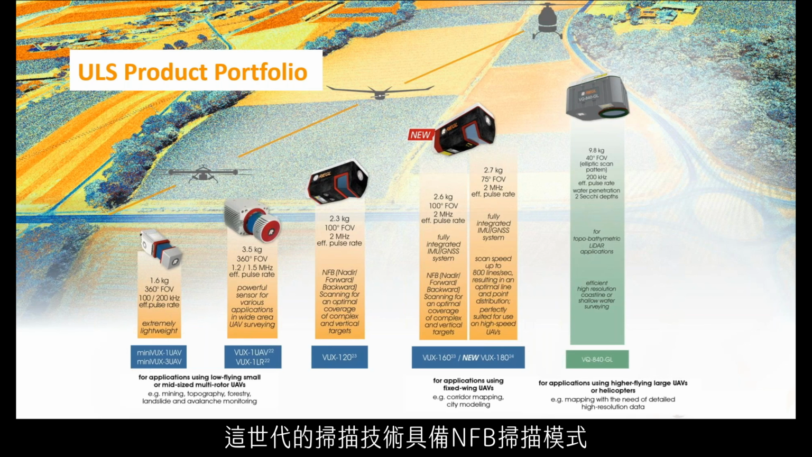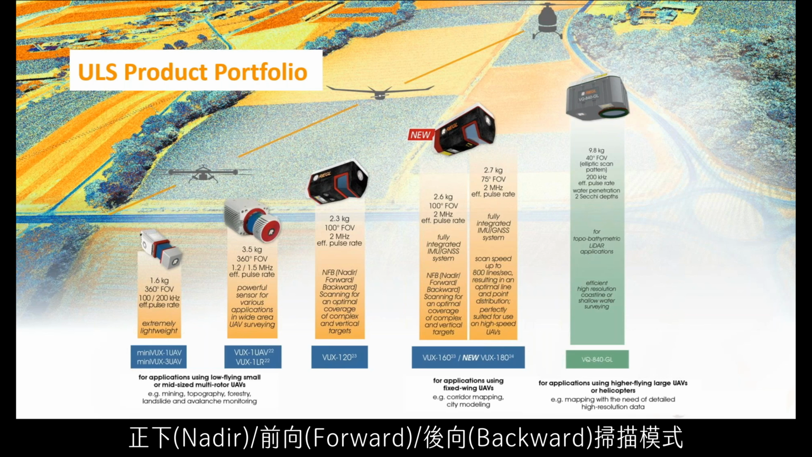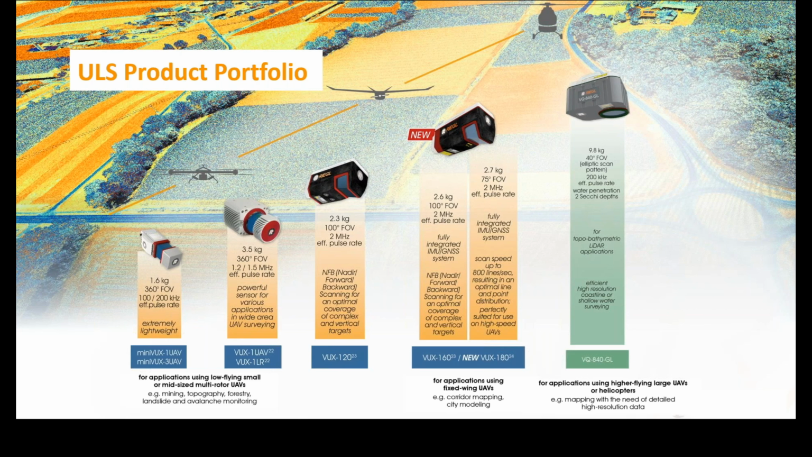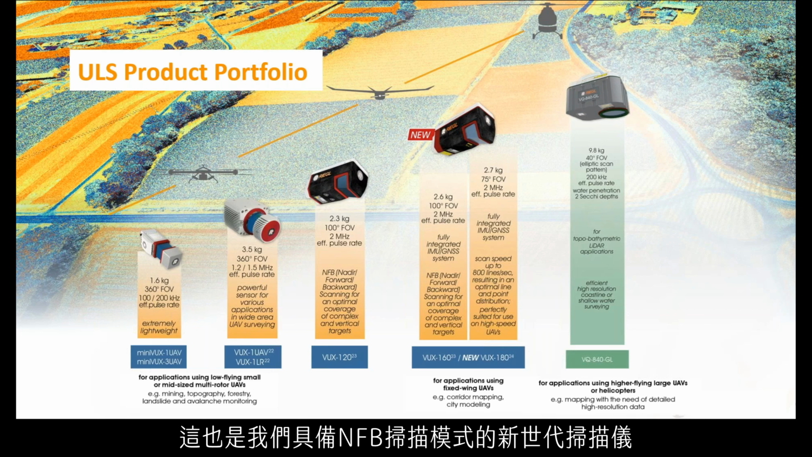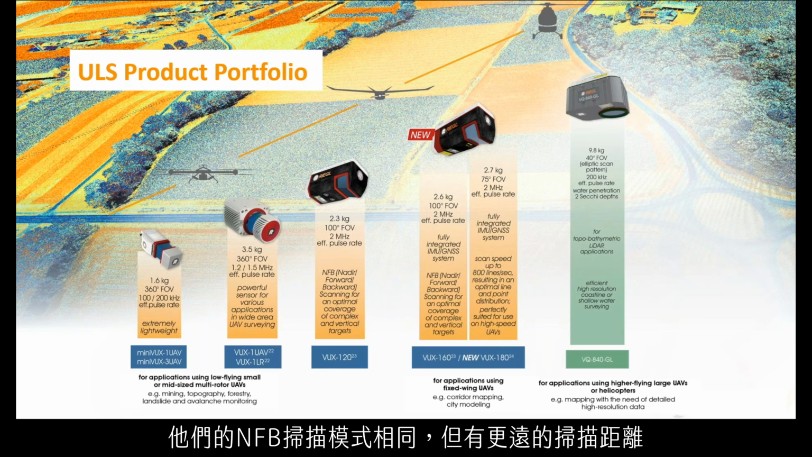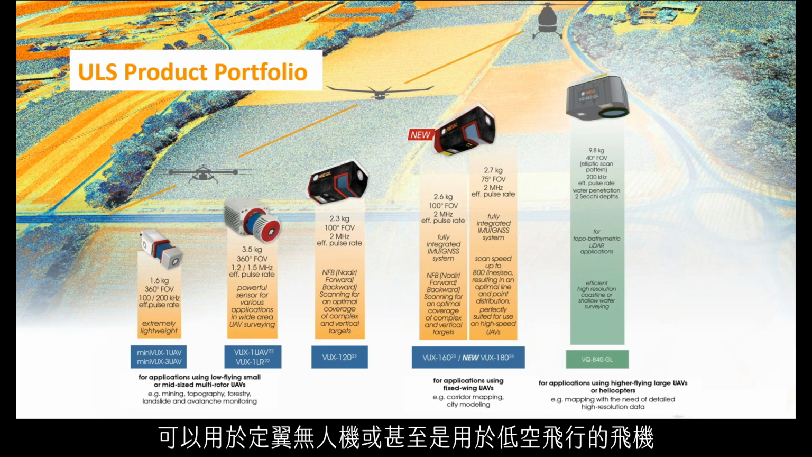From here, our evolution is into our next generation of ULS scanning with our VUX 12023. This next generation of scanning features an NFB, so a nadir forward backwards scan pattern. I will talk a little more about that later in the presentation. From there, we've actually adapted to the VUX 16023. This again features our next generation of scanning pattern with that NFB pattern and is a longer range version of the VUX 12023, in the sense that it's the same NFB pattern but has a longer range and can be used for both fixed wing UAVs or even low flying aircraft.